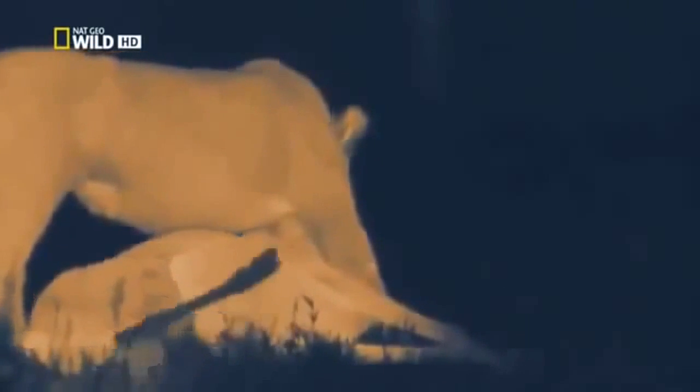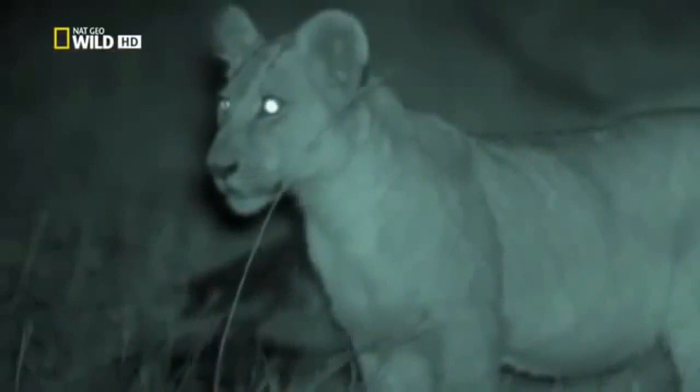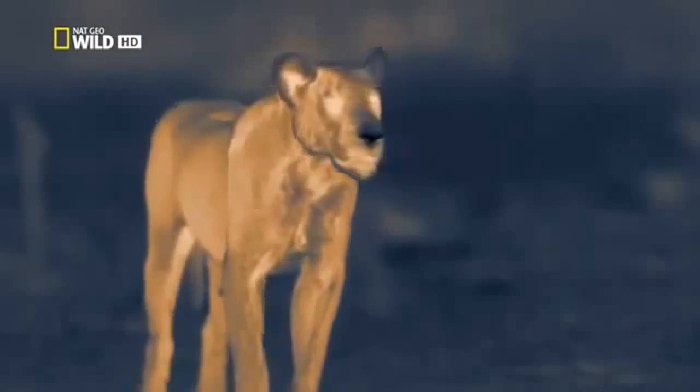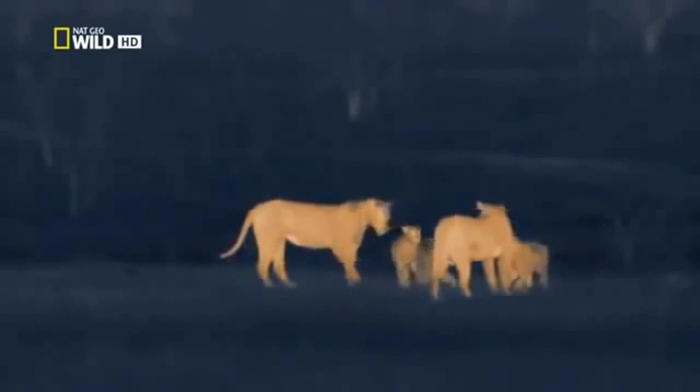The chaser can hear the desperate bleat of a topi. She heads towards the sounds of a struggle. The catcher squeezes the topi's windpipe in a death grip. In the darkness, the cubs can hear that their mothers have made a kill. But they won't move until they're called. The lionesses make their kill just in time.